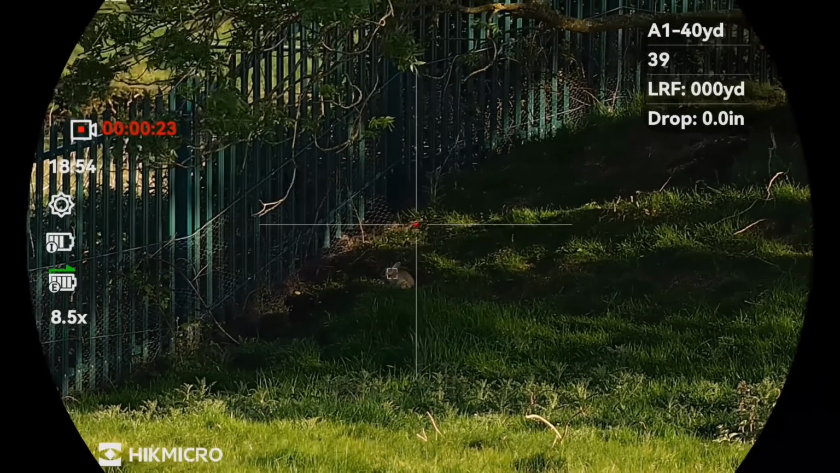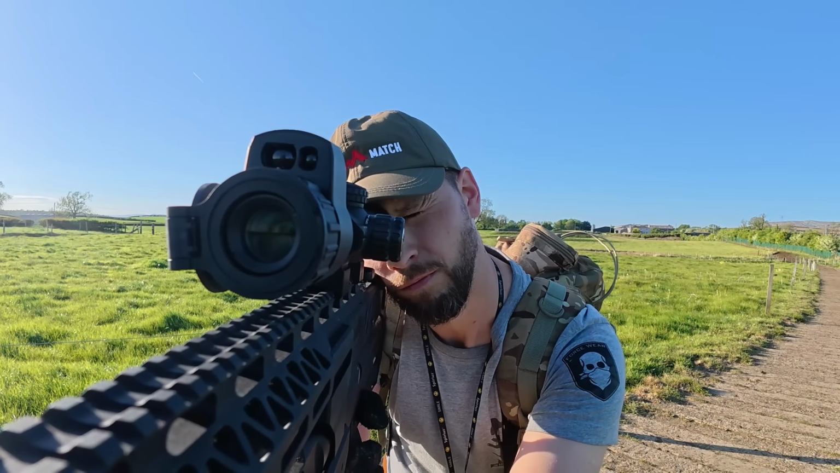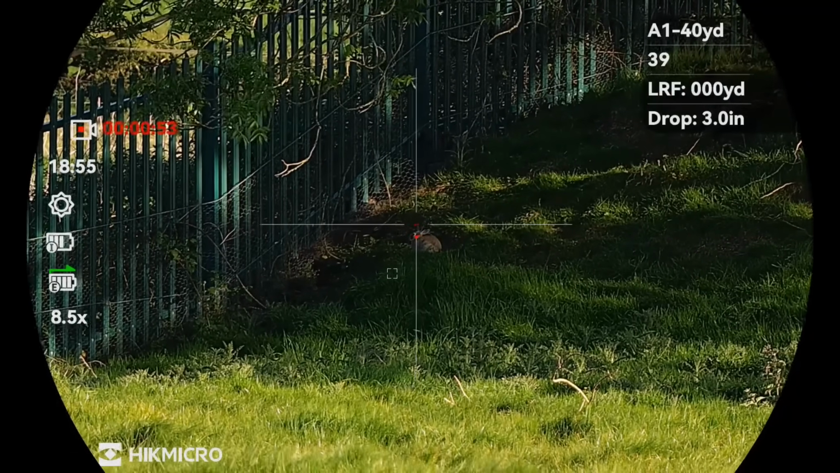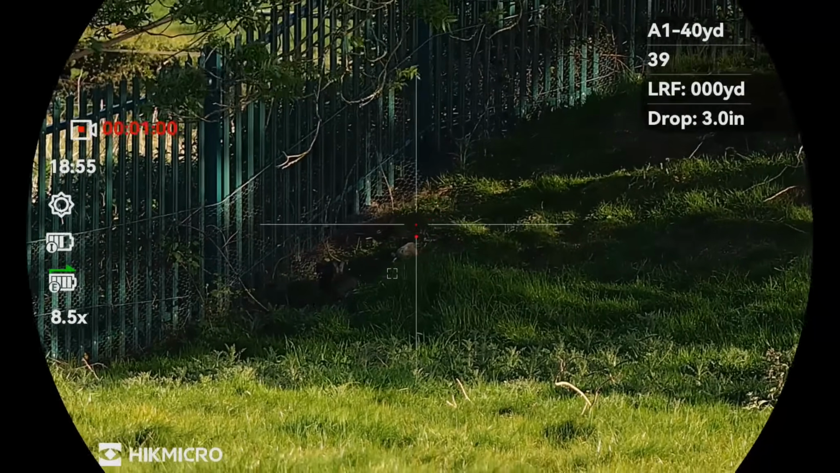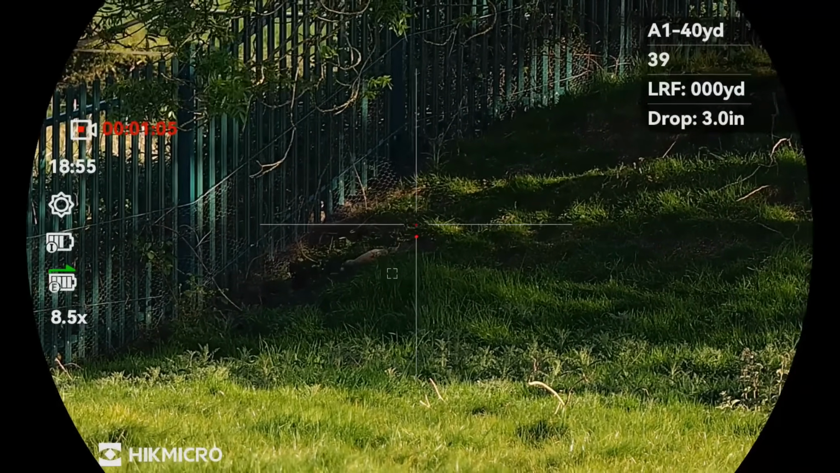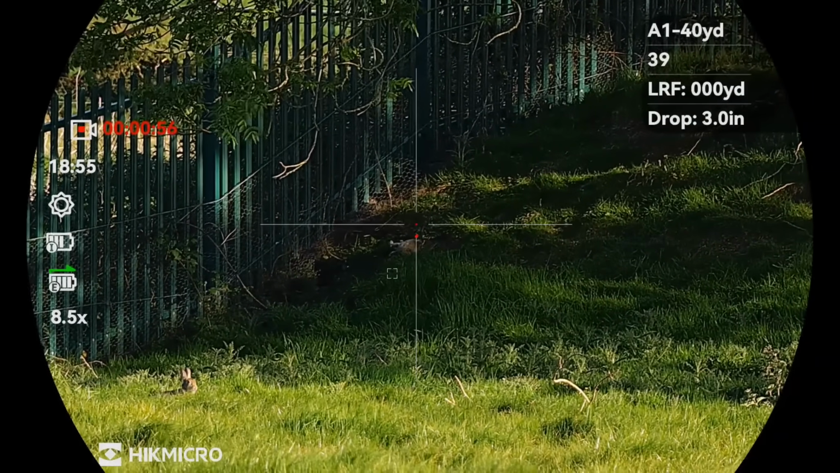73 yards. Excellent start. First kill with the Alpex LITE. Well, that's a really good start.